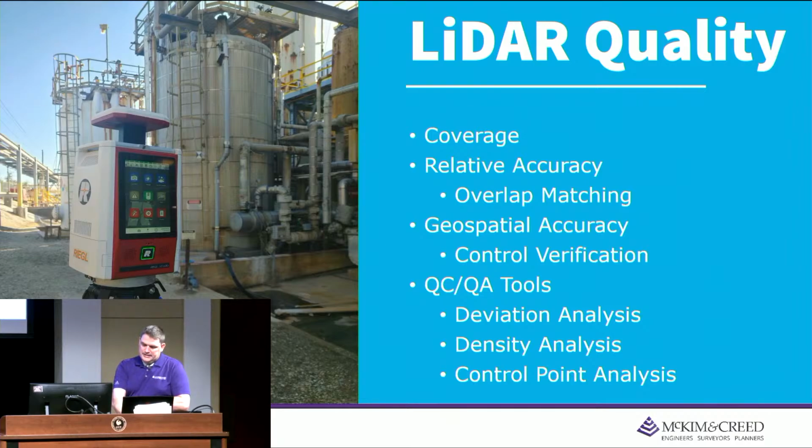So at the end of the day, when you call someone up and ask for LiDAR services, make sure that they're picking the right tool for the job and you communicate those accuracies. So geospatial accuracy is the true location on the Earth's surface. This is important for the repeatability and reliability of the data. Geospatial accuracy is measured by how well it matched project control through panels and target points.